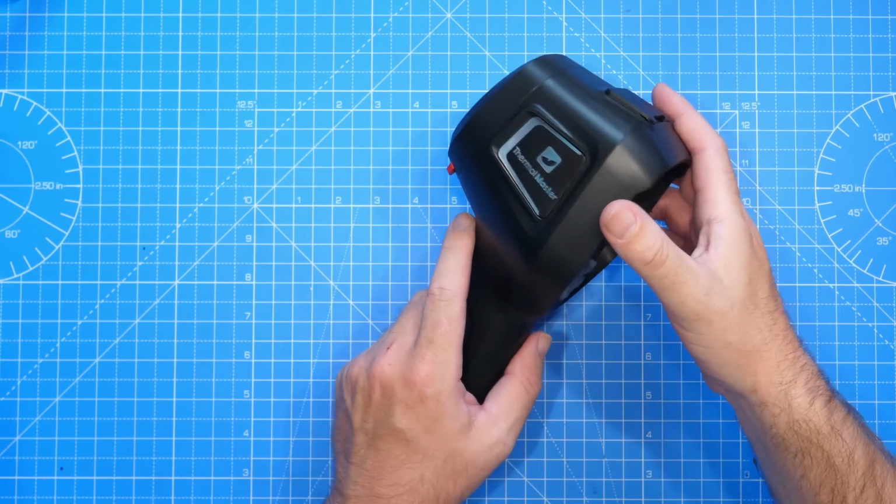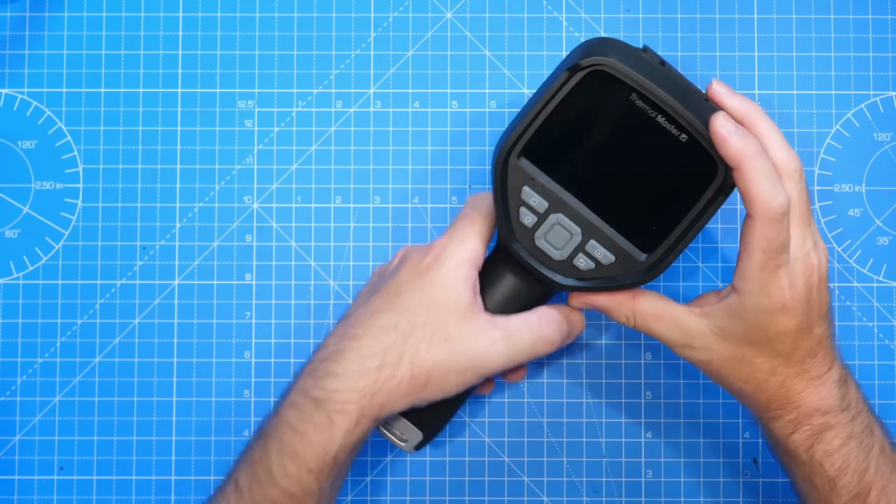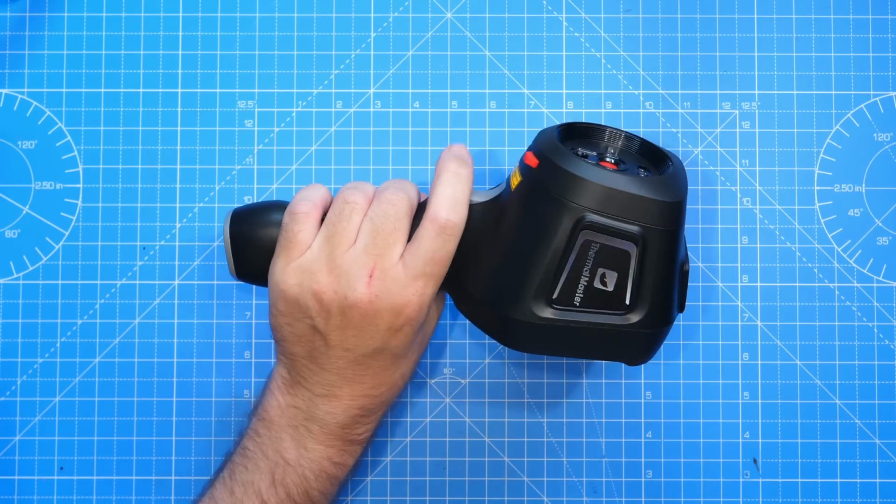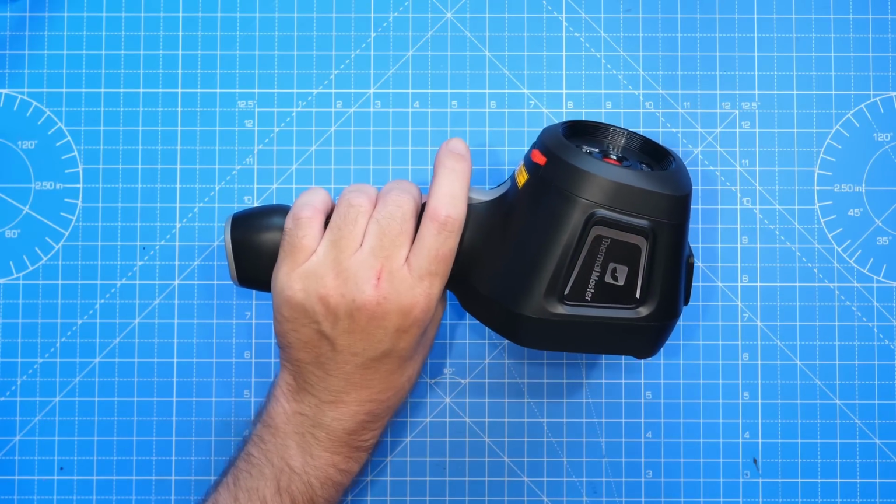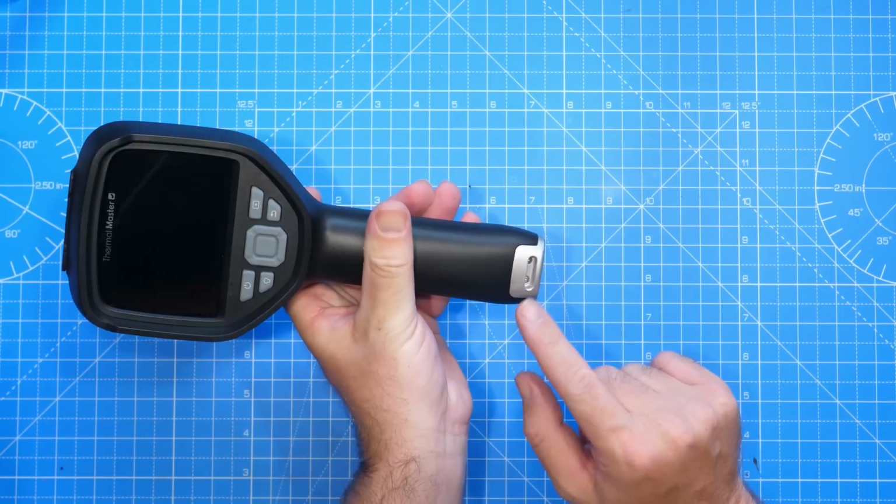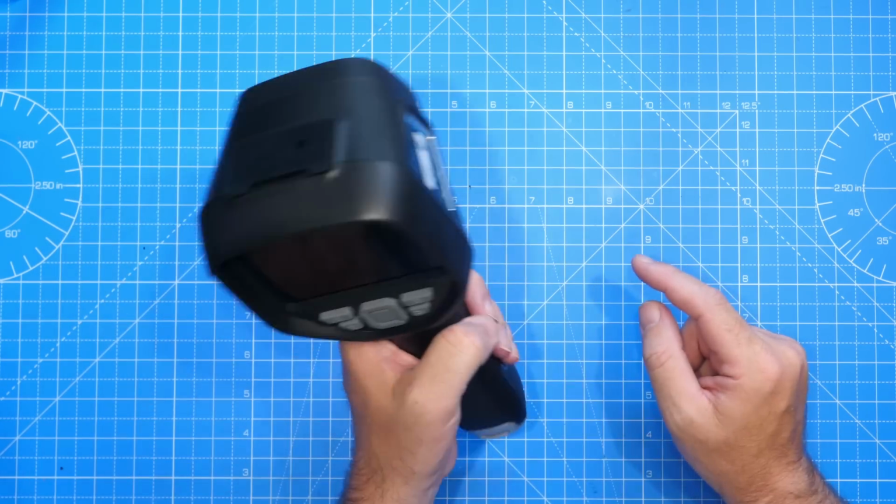Looking around the device externally, obviously we've got a nice big display on the back with our control buttons. We've got our handle down here where we would hold it. There is a trigger on the front for triggering various functionality. On the bottom, you've got this nice metal aluminium insert that is actually screwed in, and that has a tripod mount on the bottom there.